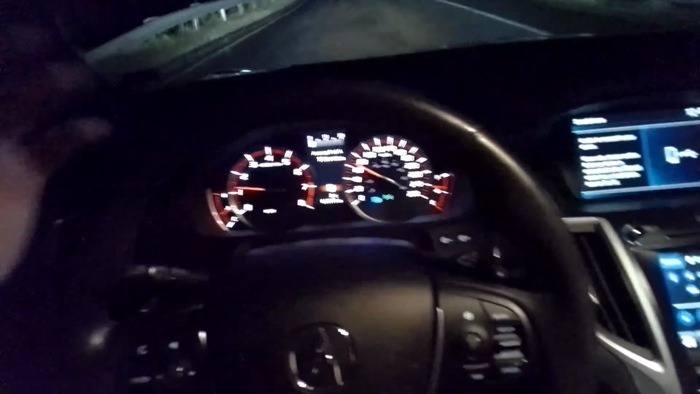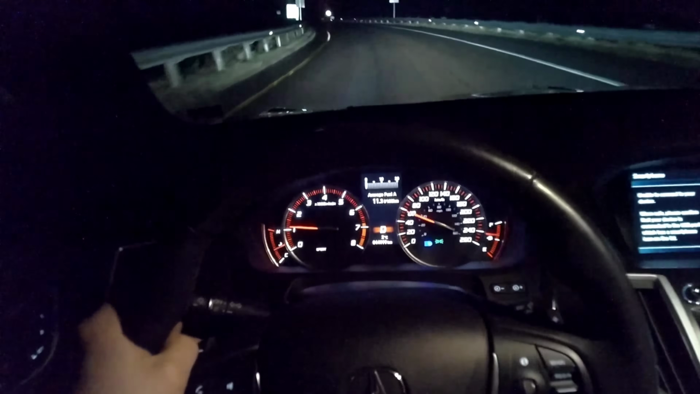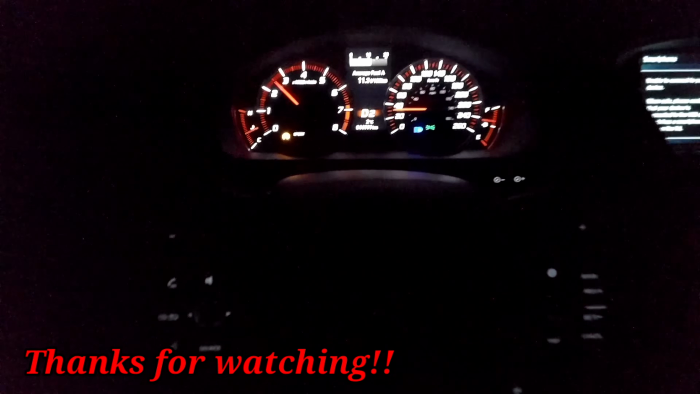But all in all, the tech on this car is great. I love that ambient lighting so much, and I love the gauges. The only thing is this auto start-stop button here. You have to press that down to shut it off, and it is shut off right now, and you will get the orange light. So once you shut off the auto stop, you're going to get that orange light on in the dash at all times. I mean, this thing is more of like a first gear, like